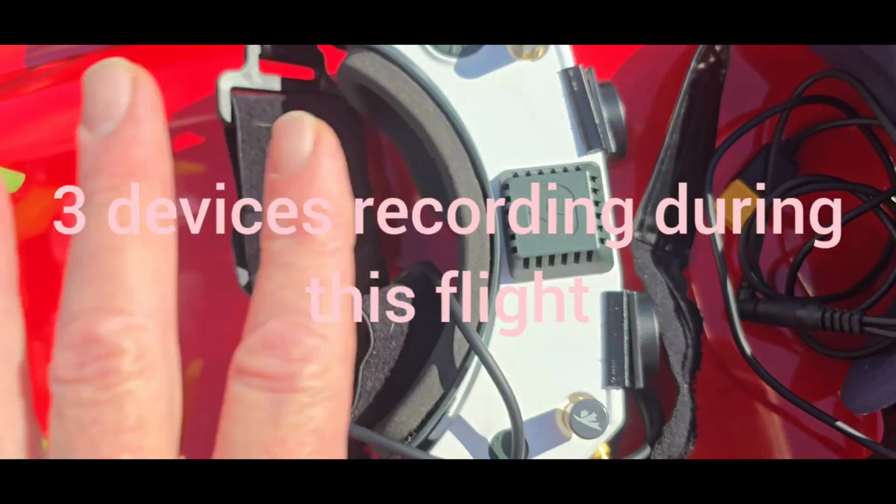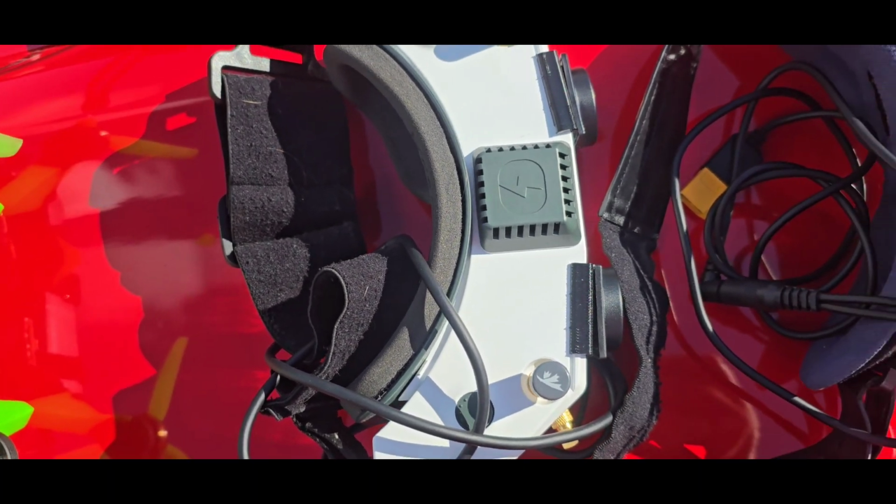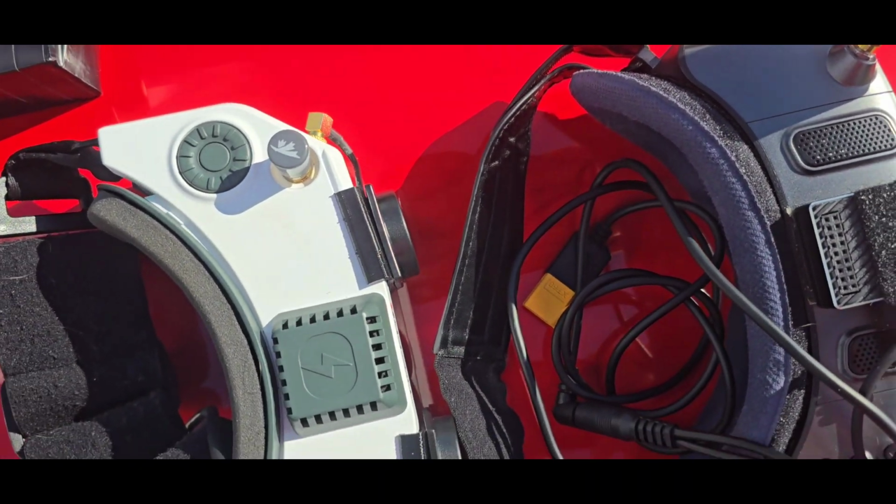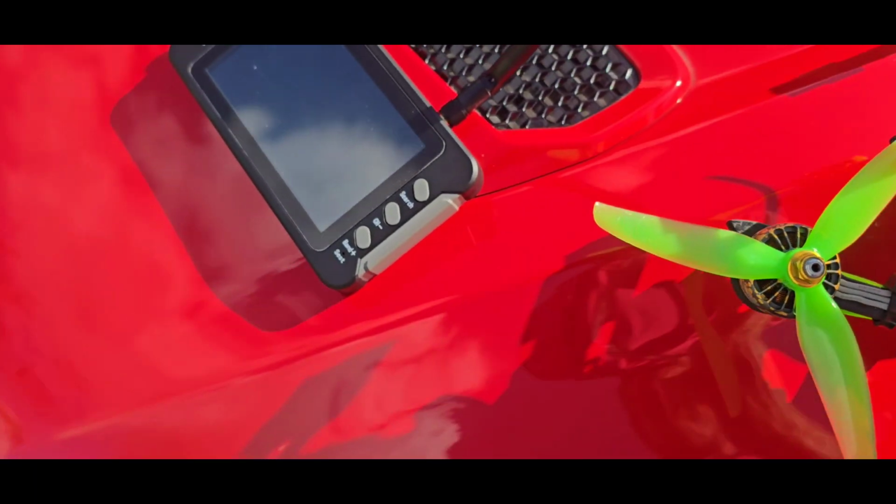Now, HD0 goggles are going to be recording, and this did great recording with the thermal build. And then my Walksnail goggles did some great recording with HD video and got out there pretty far. I think I'm on 700 milliwatts on the Walksnail.